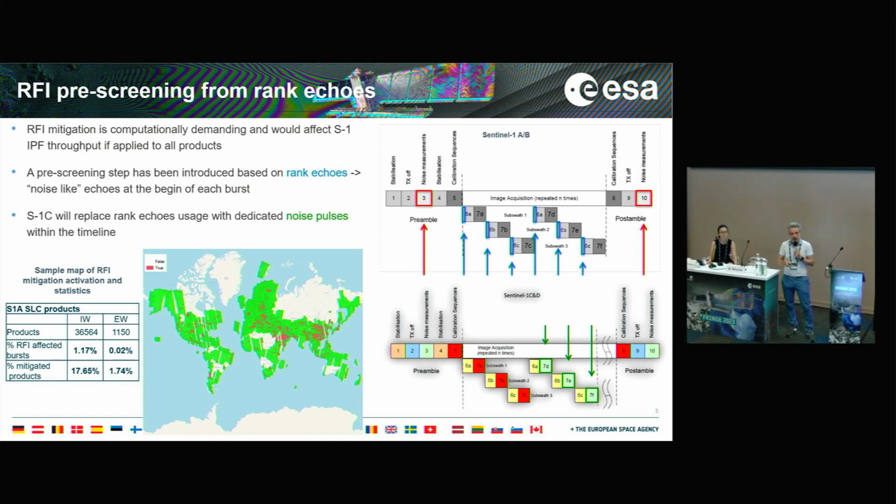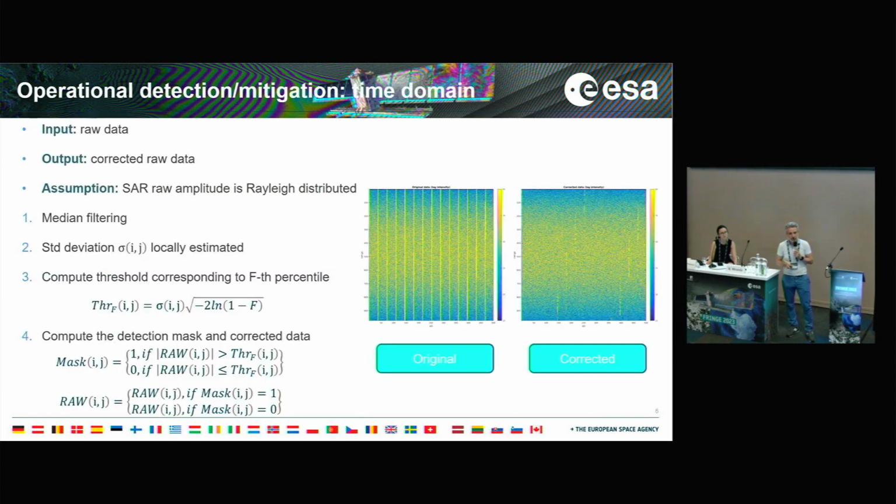If the RFI pre-screening is activated, then there is a two-step algorithm to remove the RFIs from the data. The first one operates in the time domain. Basically, it looks for outliers in the raw data pixels.